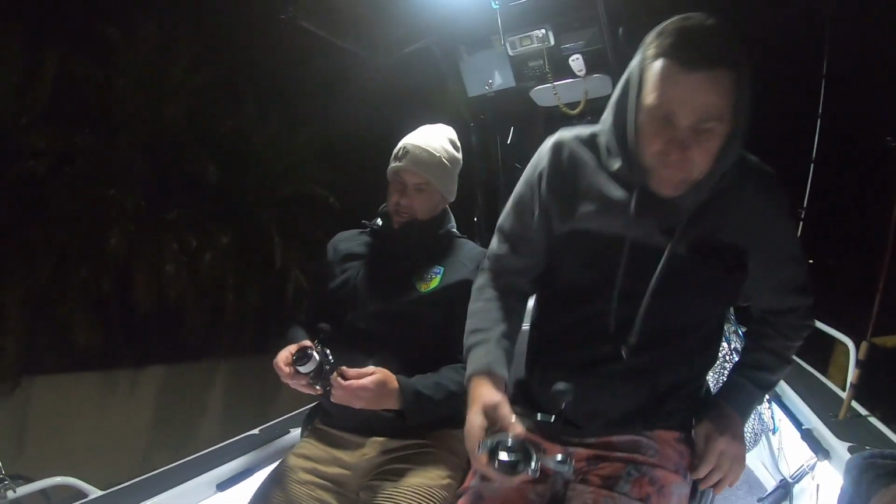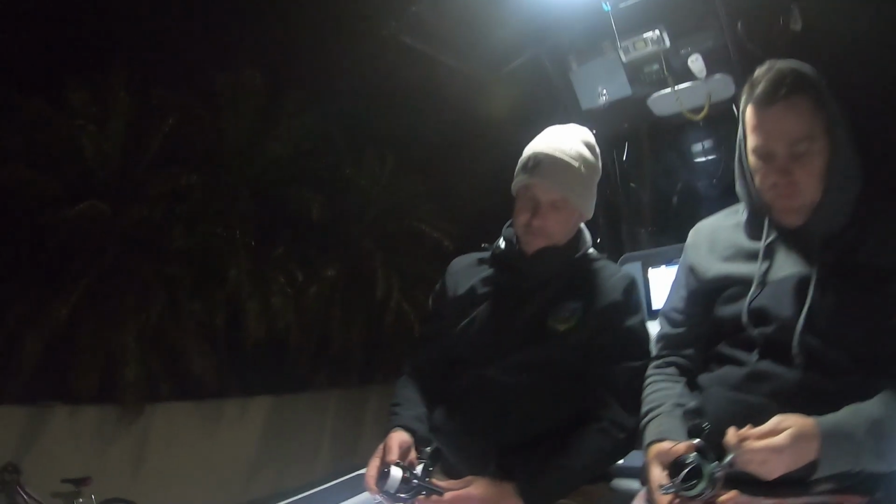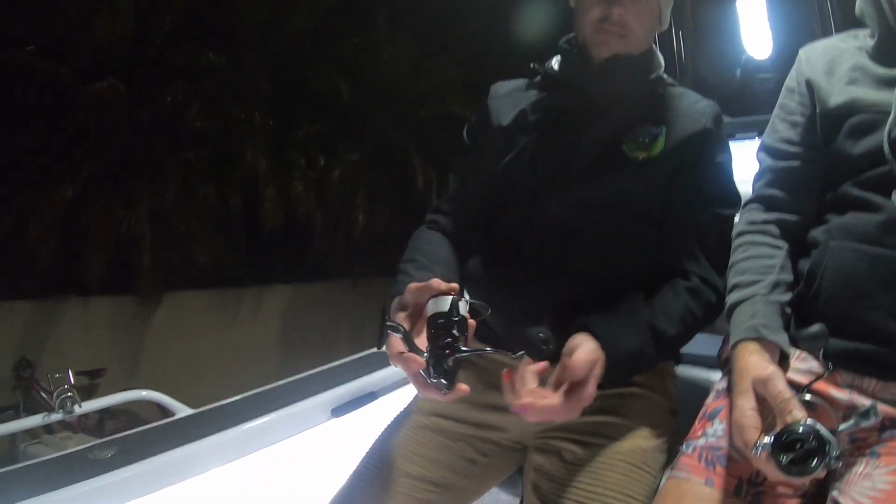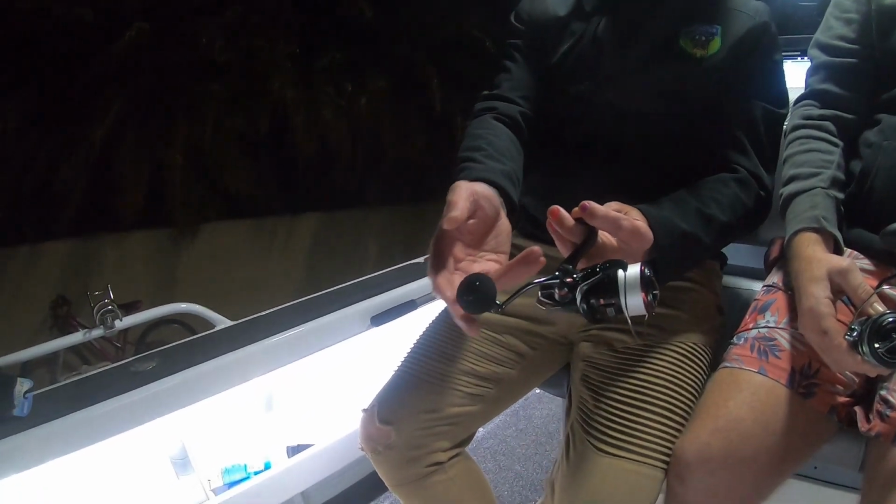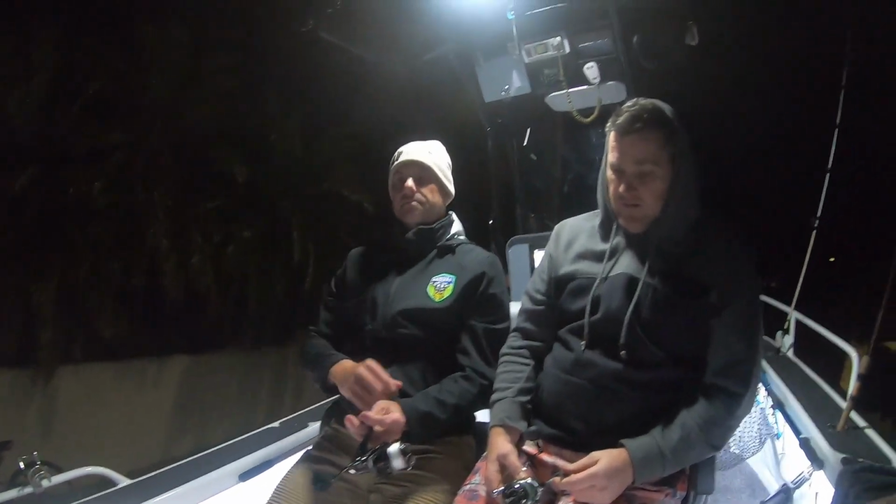So here's my new baby. I've got the Shimano Vanford in the 5000. The 5 and the 4 are the same size, but the thing that I like about the 5 is it comes with the ball knob handle rather than the T, and I just find that a lot more comfortable to fish with rather than having a T-bar in your hand.